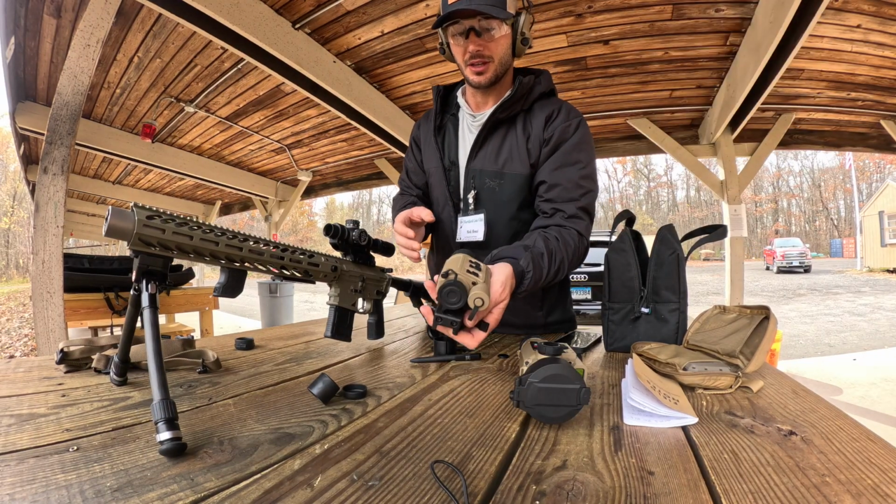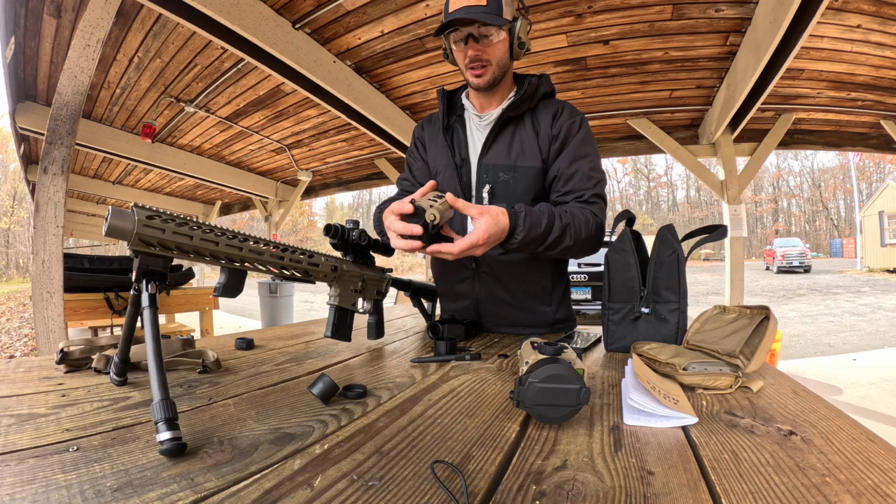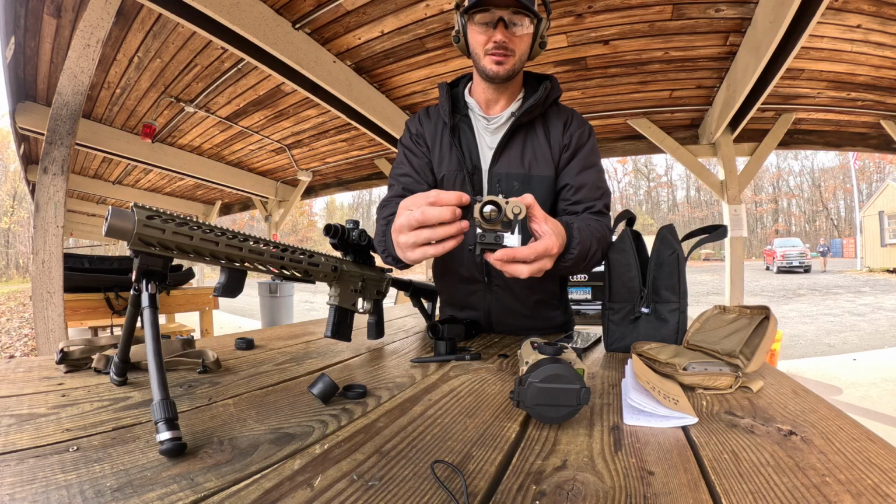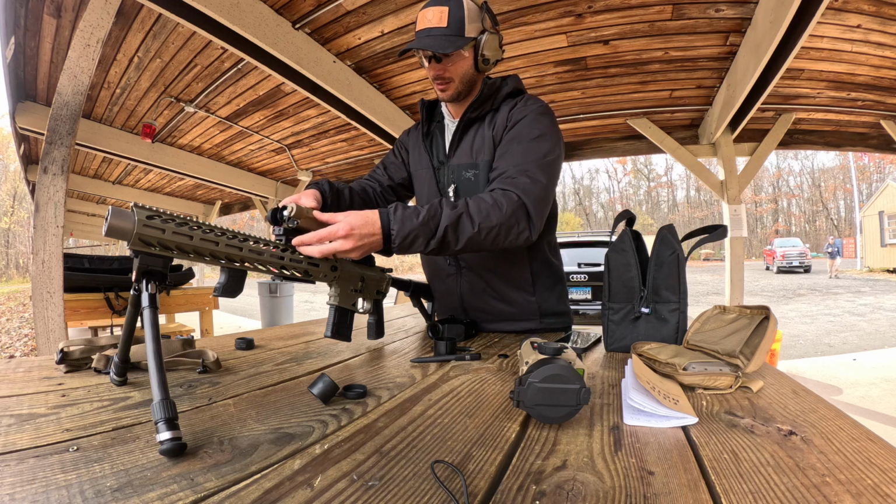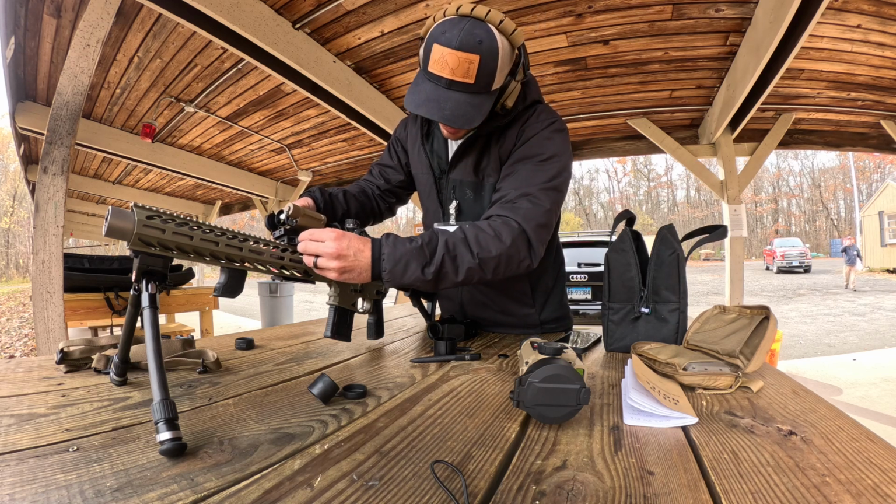Alright, so now we're throwing on the RH25 V2. Turn it on, press and hold the power button, just flip the cap back, stay over here. Got the QD mount.